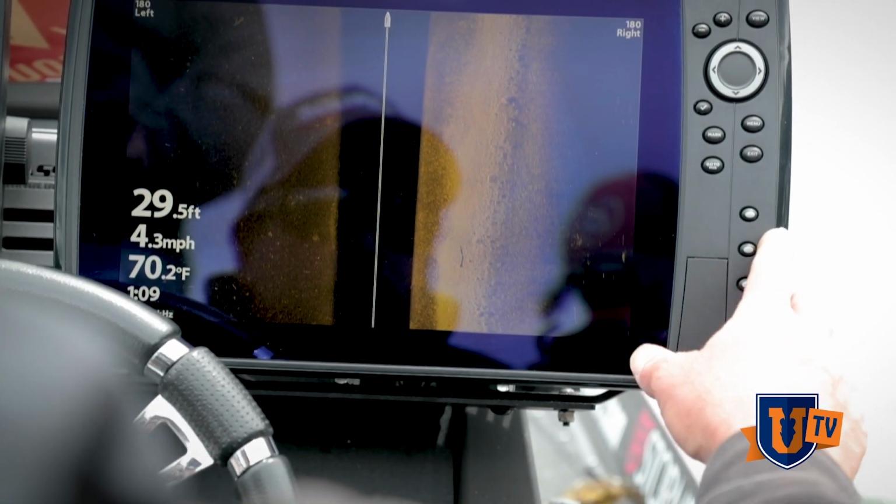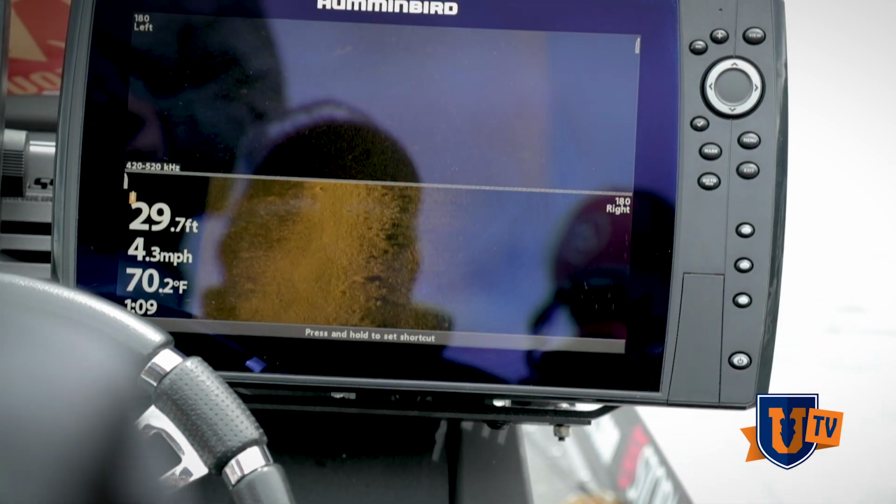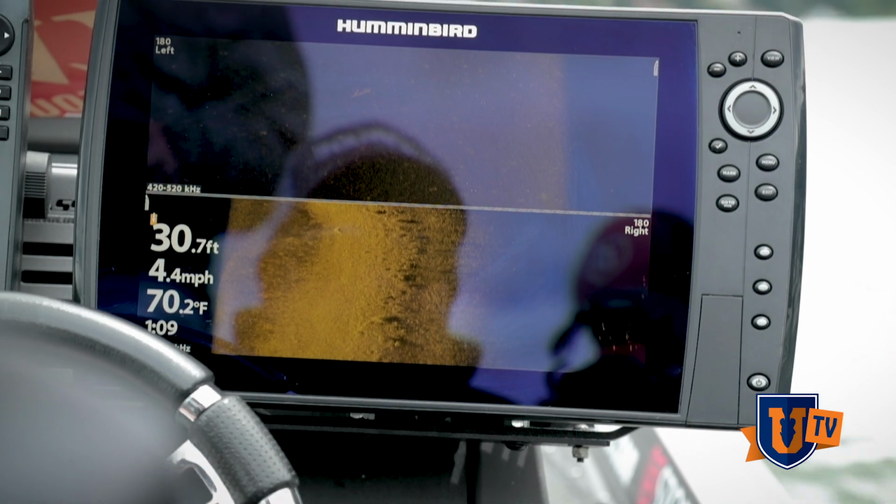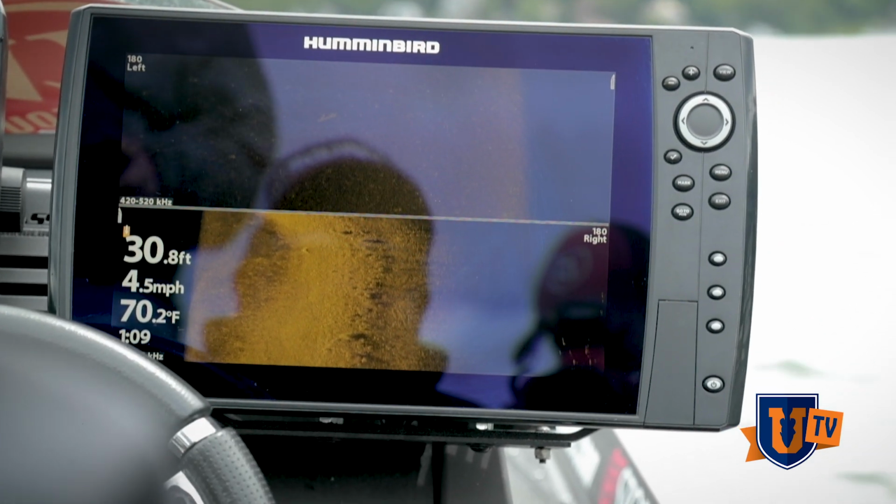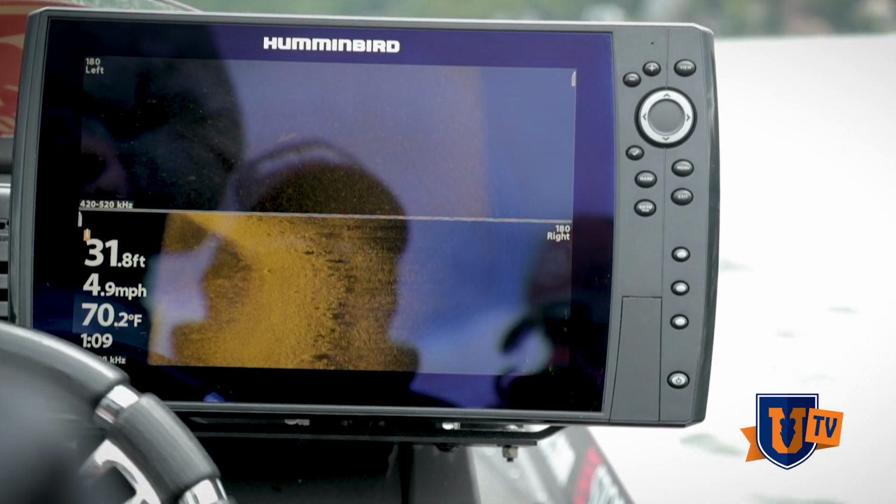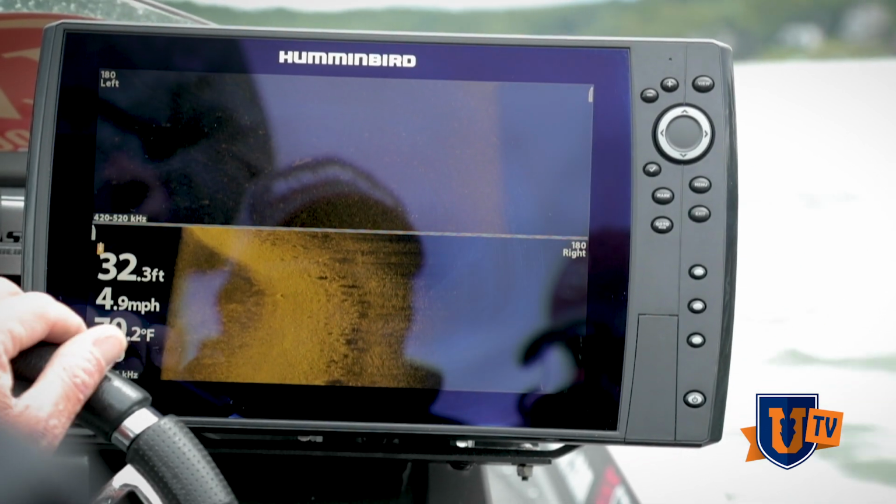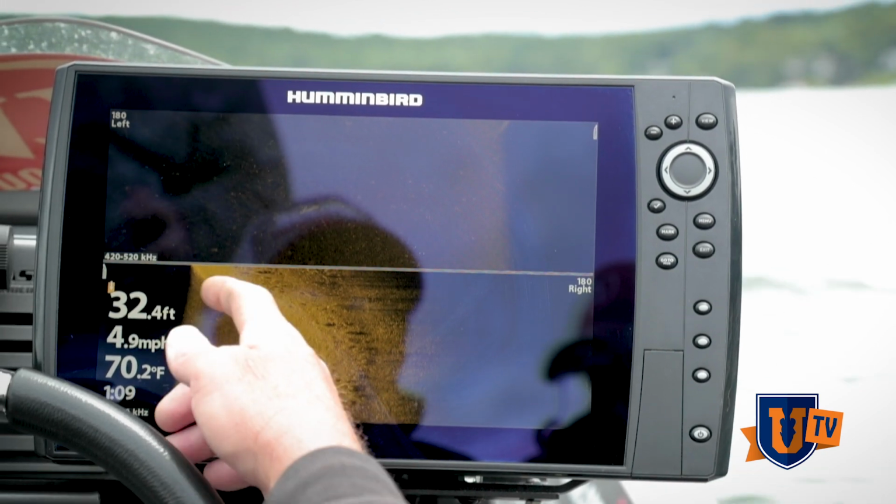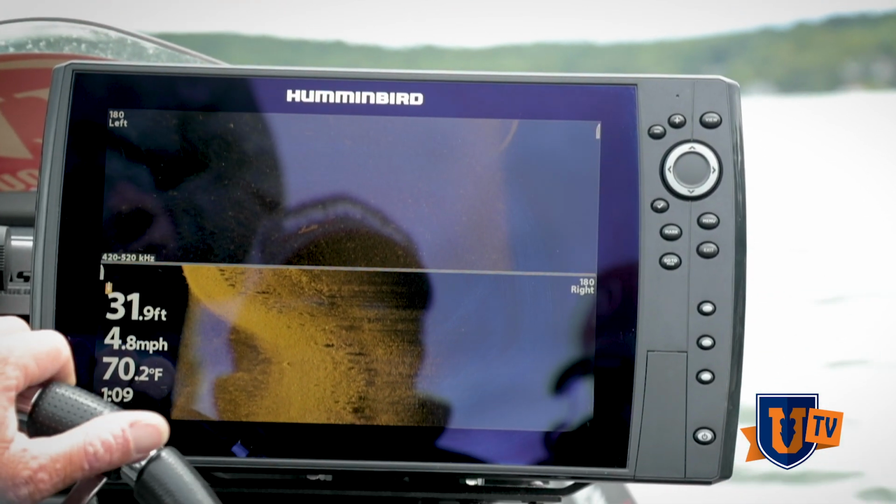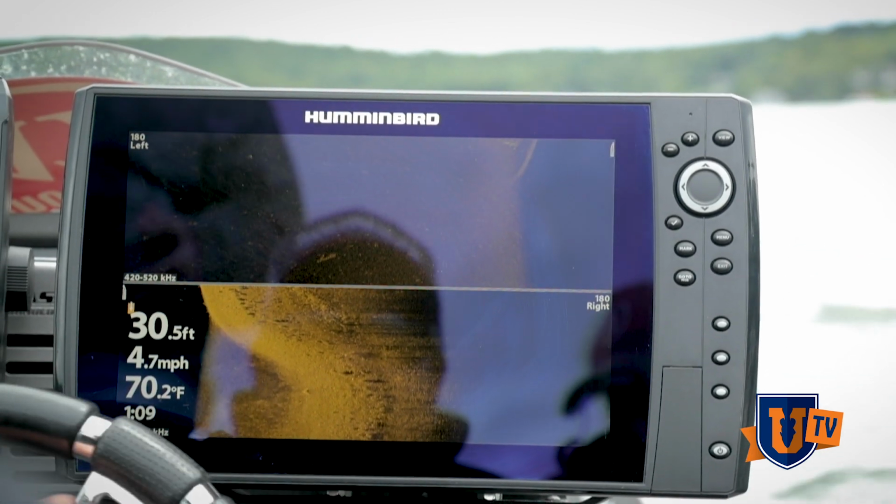So just idling around, that's the whole key to offshore fishing, is not being afraid to sit on your butt and idle around and look for that little piece of structure. Like right now we're coming up on a point. You can see how the bank turned out there. A lot of rock on that edge right there.